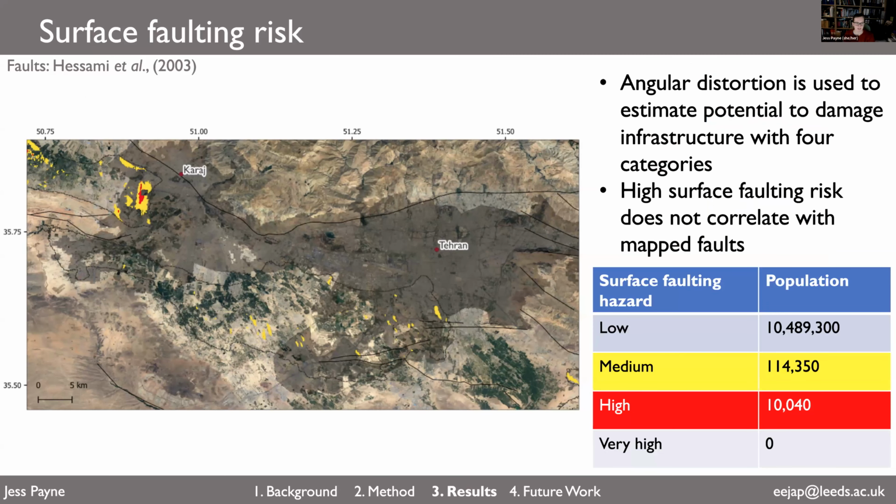So we can take this a step further and add up the number of people exposed to surface faulting hazard of different levels in each category. Doing this, we can see that in this region mapped here, 114,000 people are exposed to medium surface faulting hazard, and around 10,000 people to high surface faulting hazard. This sort of analysis can be expanded across the whole of Iran, and we hope to do that in our next work.